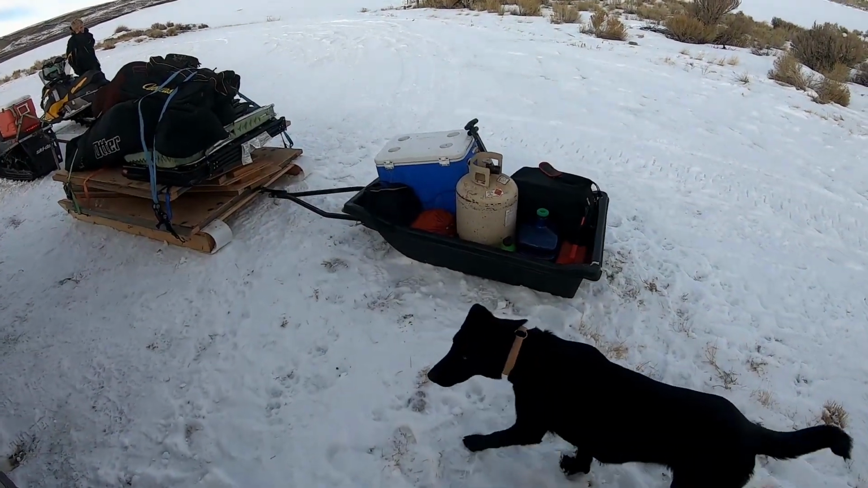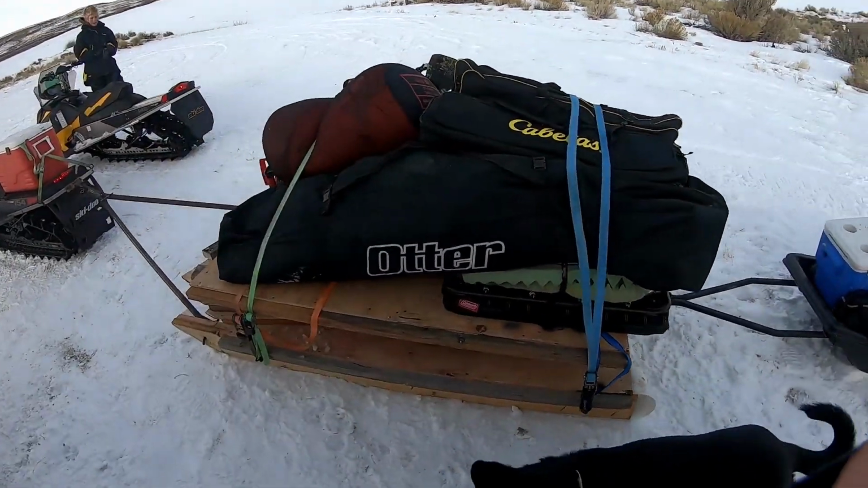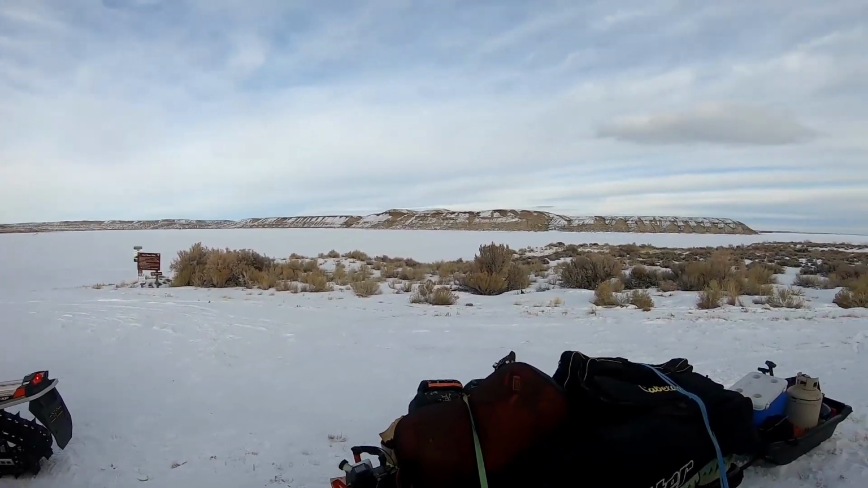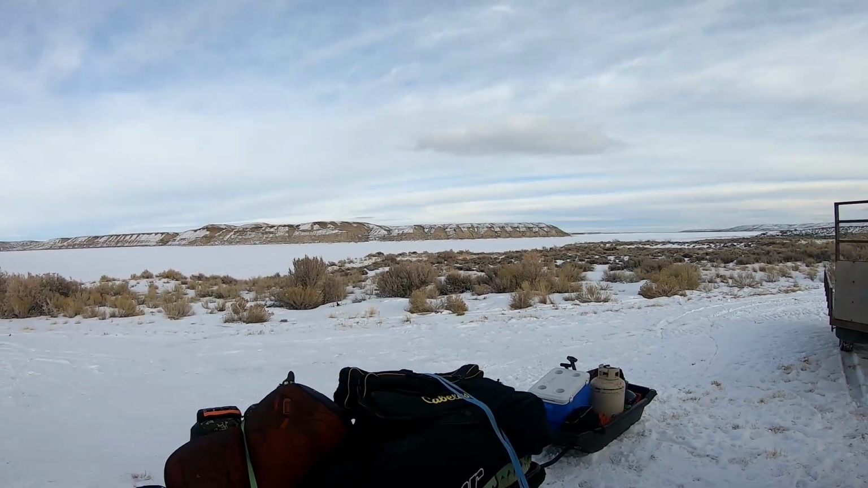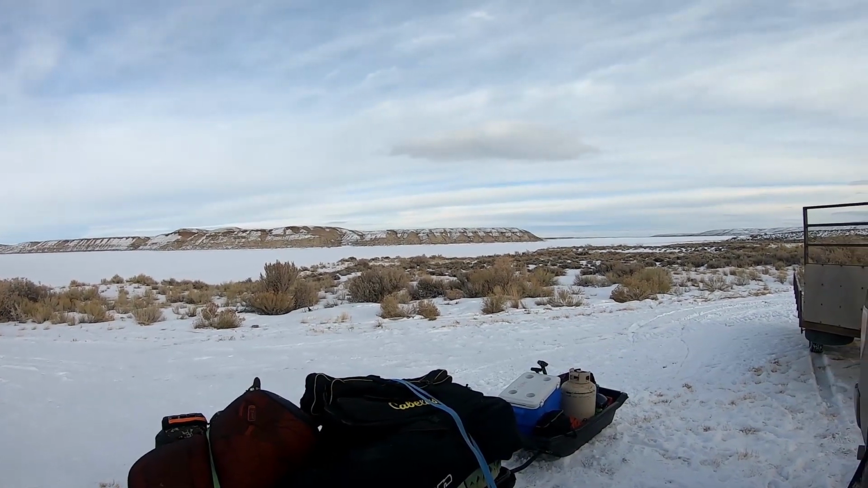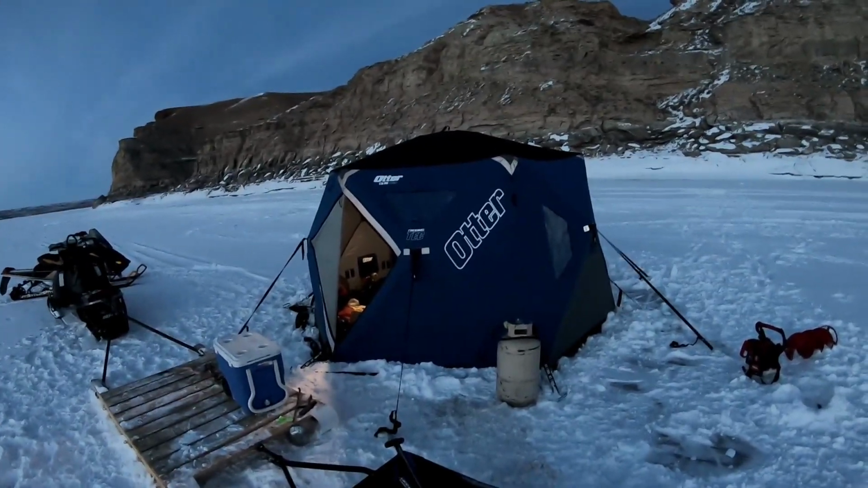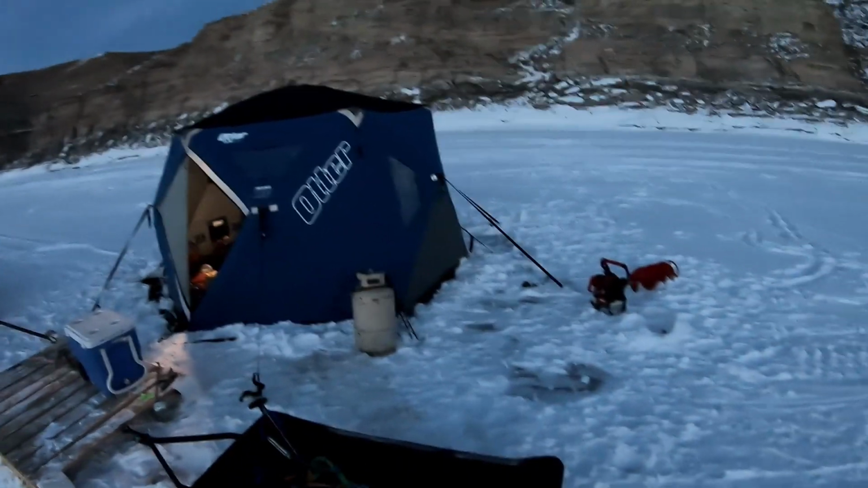All right, well, surprisingly, we got it all loaded in one load. So, we're gonna head out on the ice and we're gonna head that direction. See if we can't get on a nice little hump over there. Well, we made it to the spot on the ice we wanted to be. Finally got the hut set up.